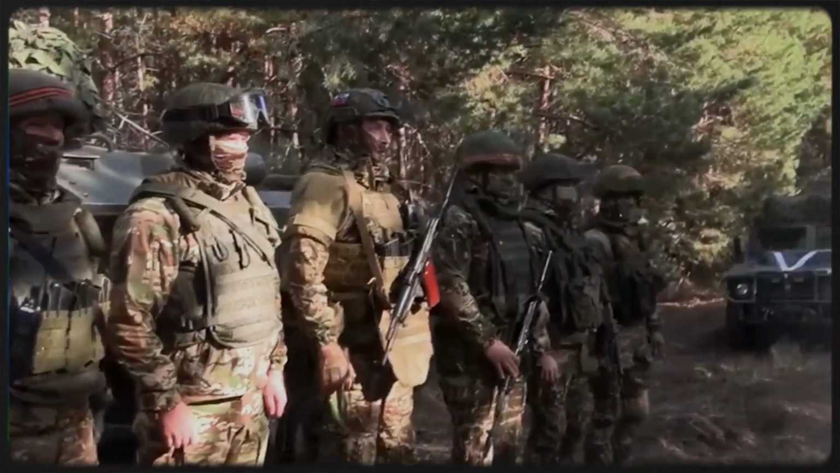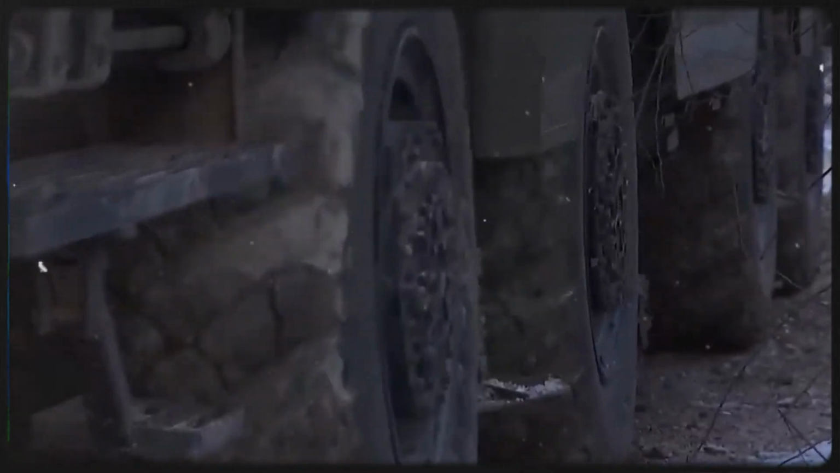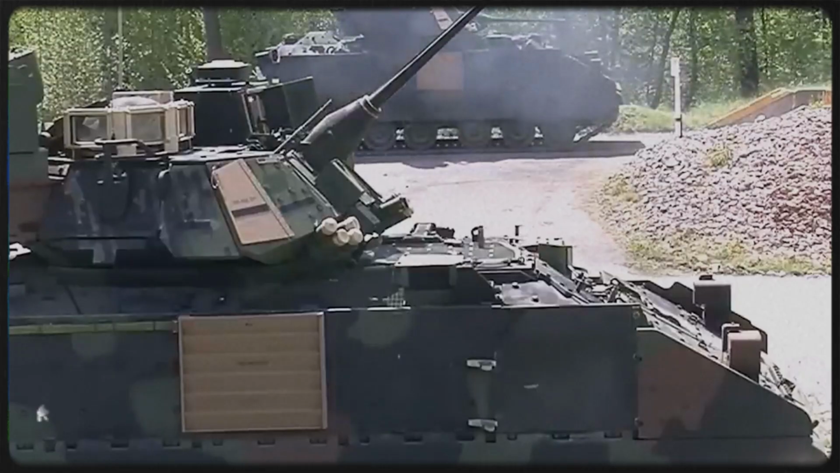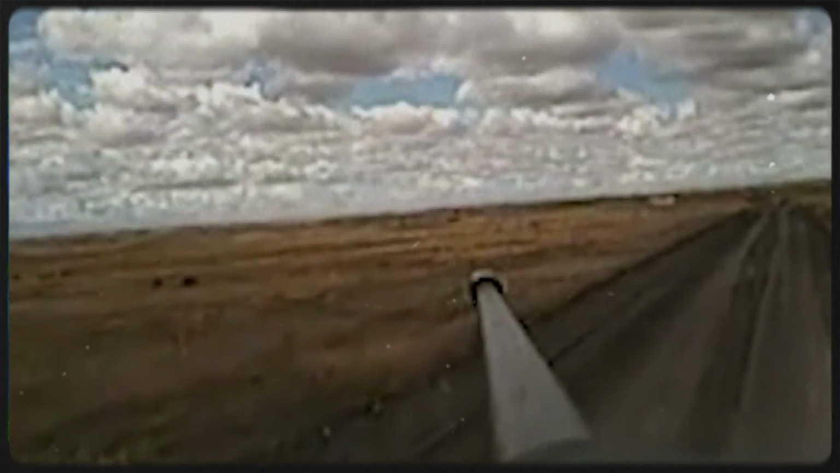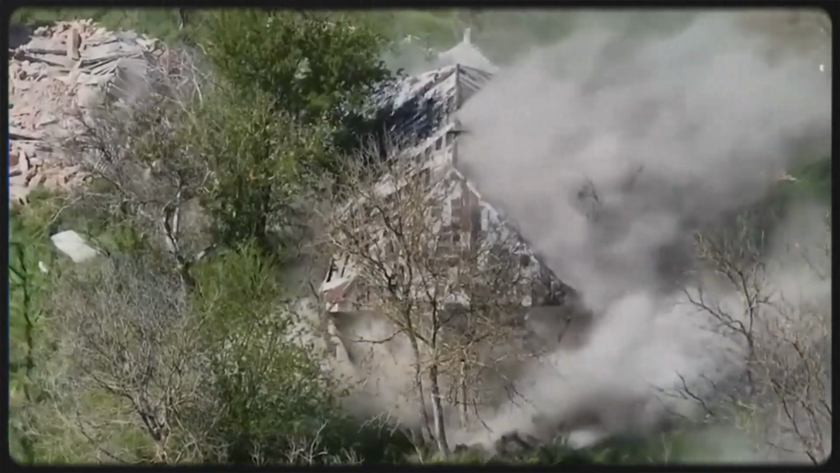Motorcycles can rush through a gap, ATVs can slip across broken terrain, and trucks can move along secondary roads. But all of them still depend on timing, concealment, and luck. If Ukrainian reconnaissance catches that movement, the advantage can disappear within seconds. Moscow is trying to survive the drone age by becoming lighter and faster, yet that same choice is placing more soldiers in the open with less protection.